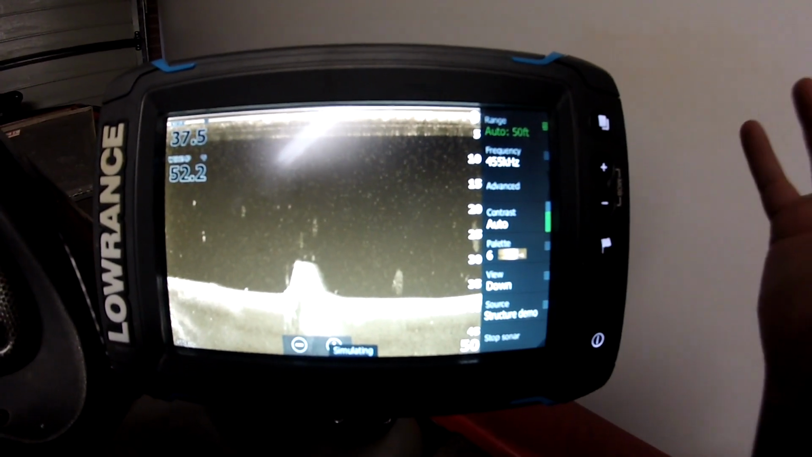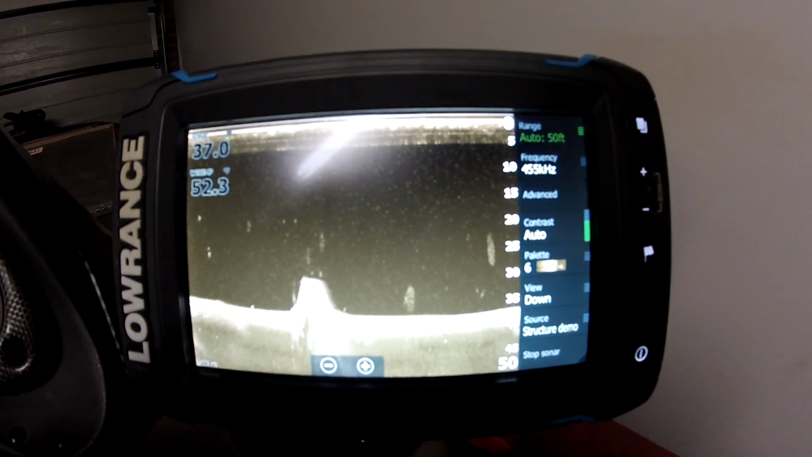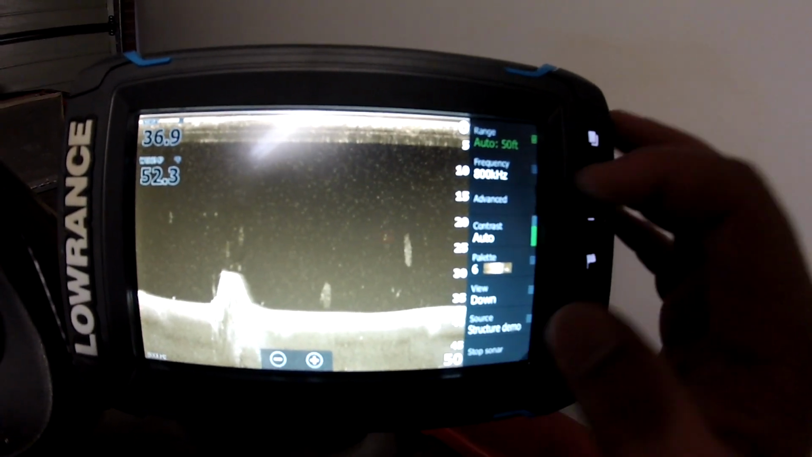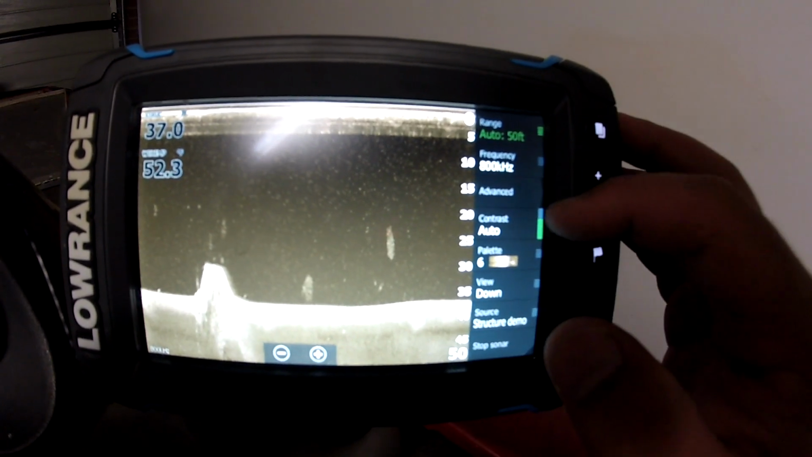400 gives you a wider beam, but it's not as clear. You're not going to pick up those fish sitting in the bushes and sitting on logs down on the bottom. So run 800 in dams for yellow belly. Even for cod, you'll find cod off structure with that as well.